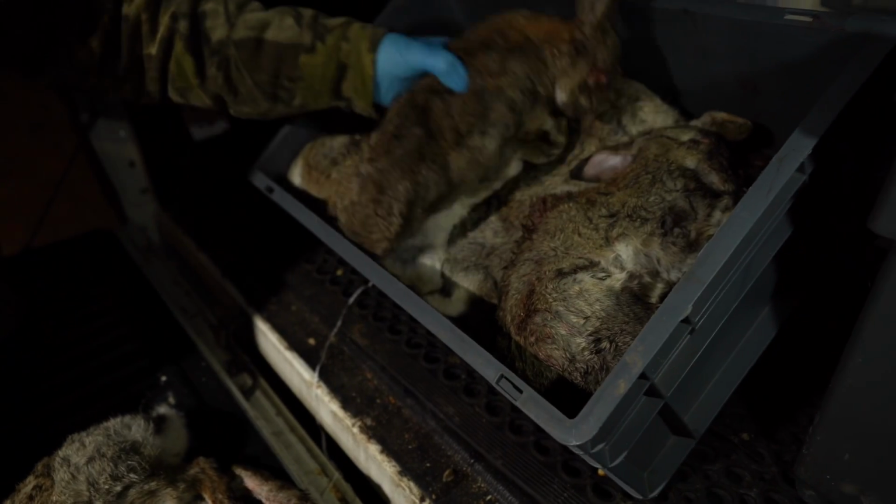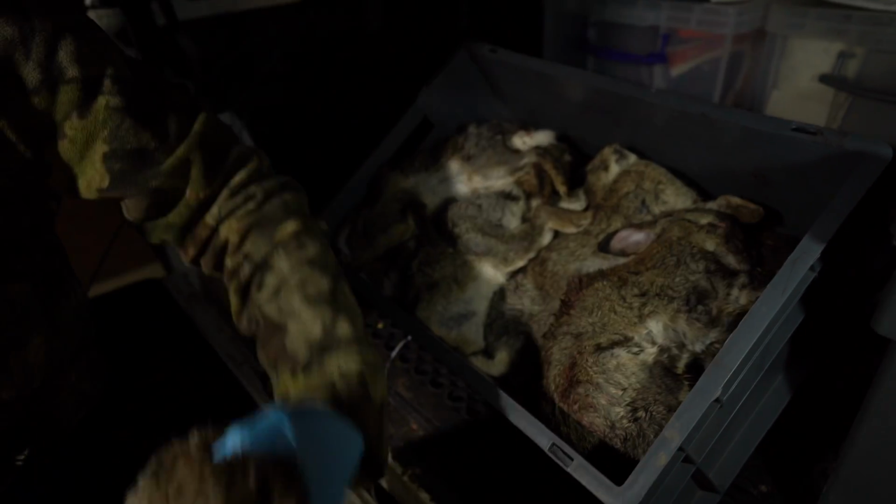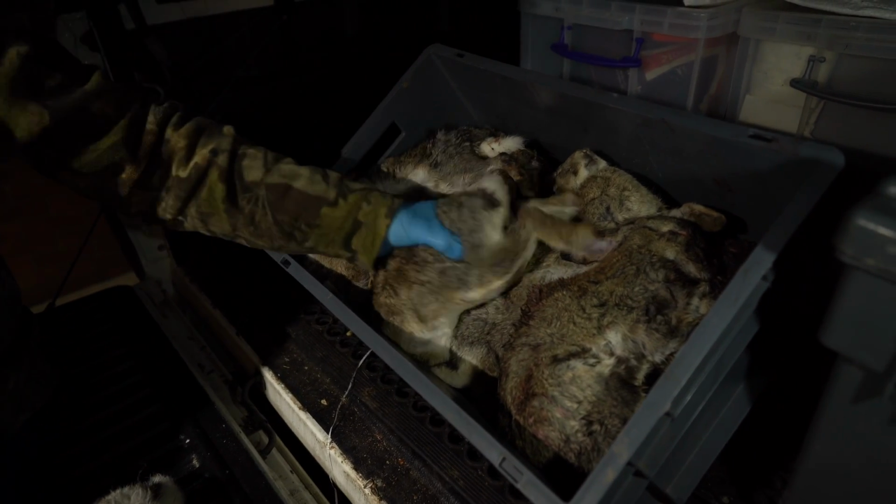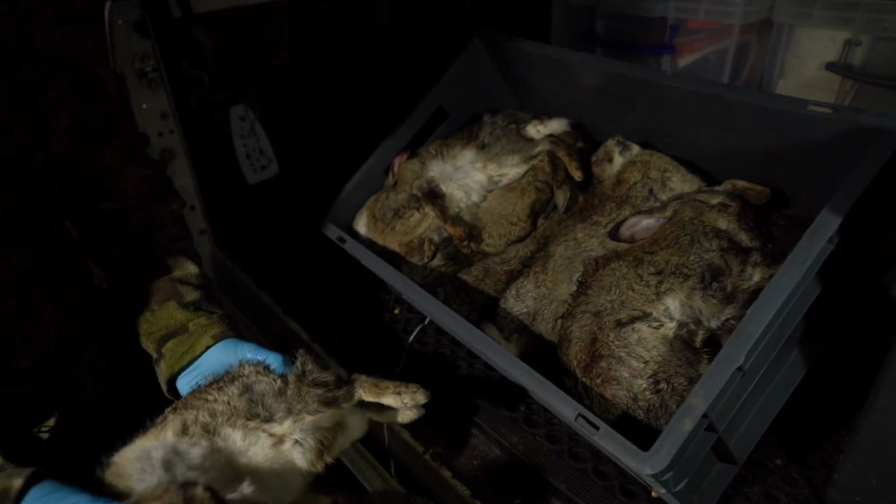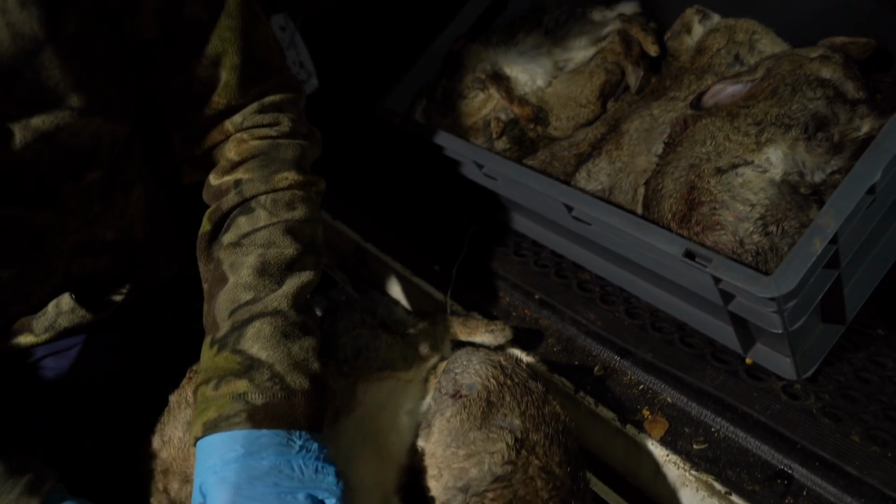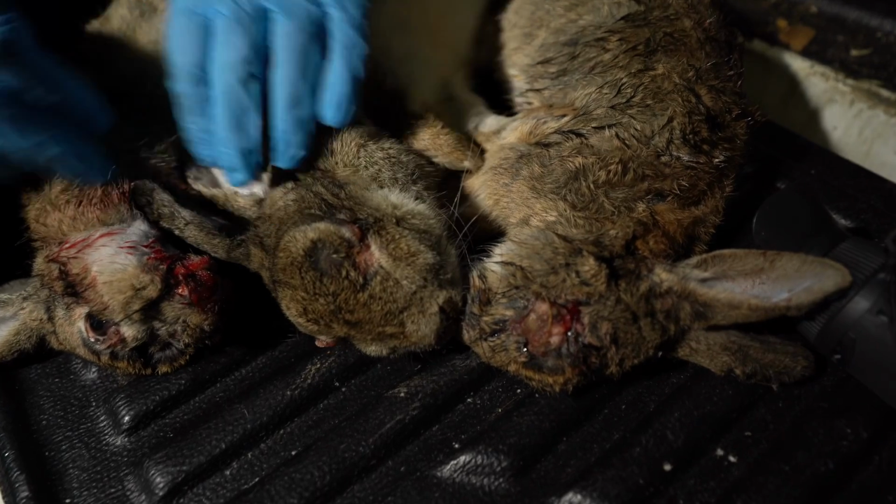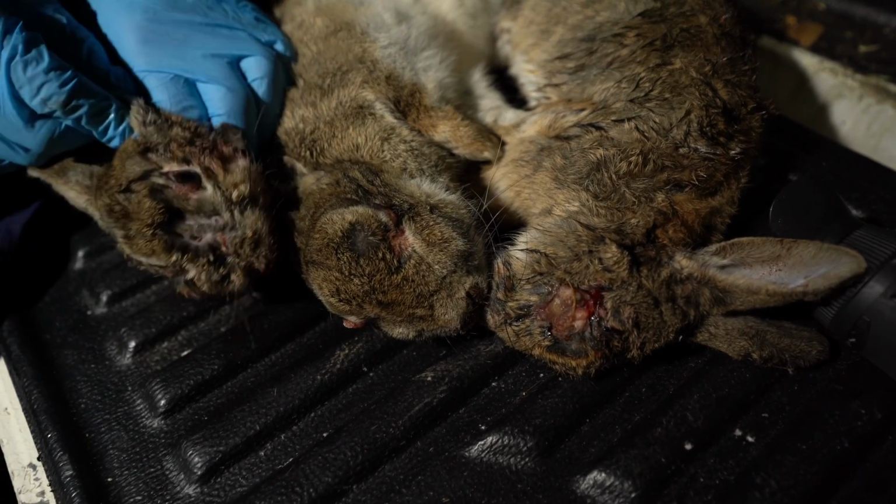Now, I've got a box full of rabbits here, and not one of those is going in my freezer. I would not entertain eating it. If I want to eat that sort of rubbish, I'd probably go to one of the fast food outlets. I won't even feed it to my dog. He's not having any of that. I'm not taking that risk. It doesn't look nice, it doesn't smell nice. All the talk of it not being harmful to humans is probably quite true, but I ain't taking the risk, and I'm not going to risk any upset stomachs or any sort of problems.